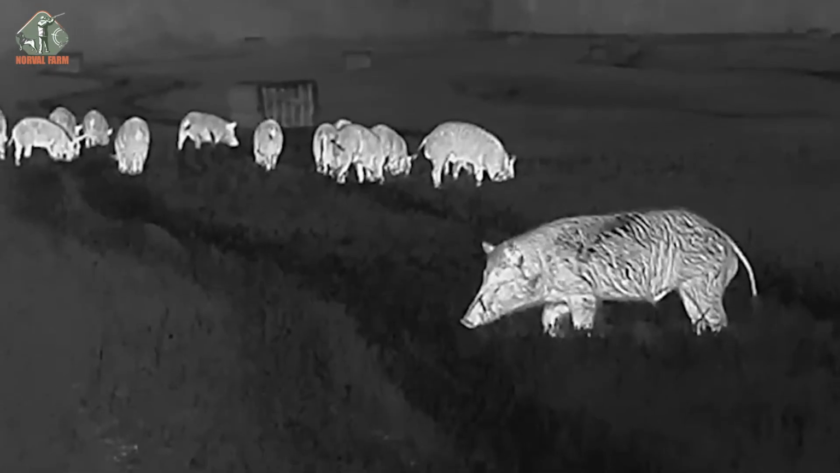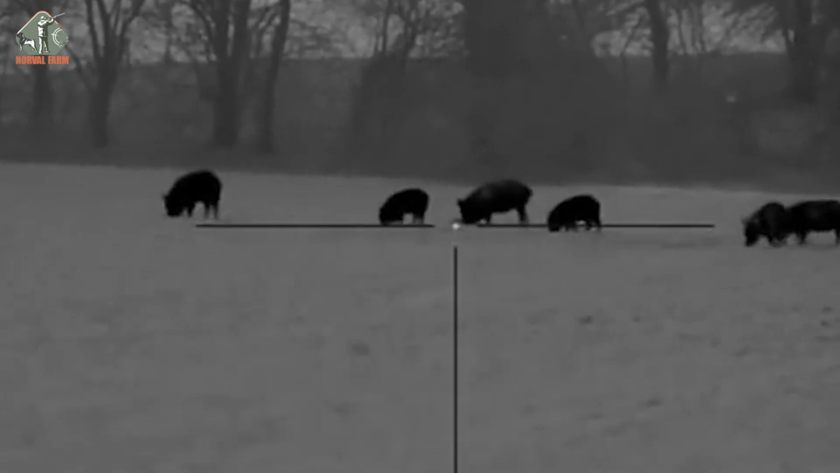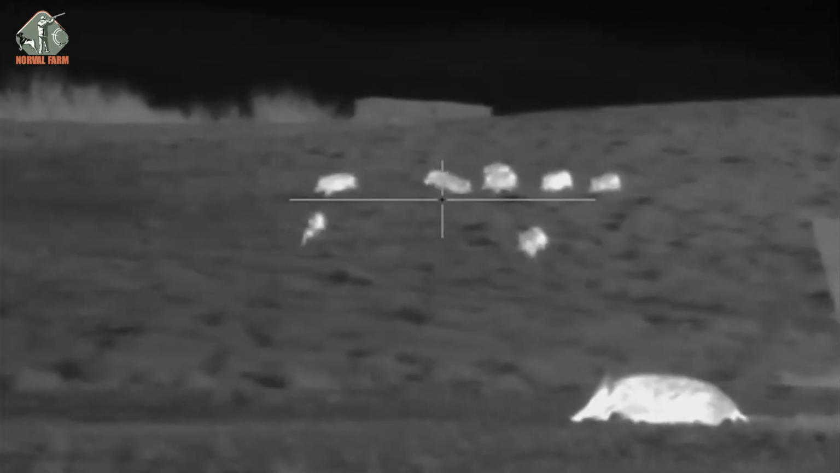Yet on the way home, we couldn't help but stop. An overwhelming number of boars had taken over a freshly seeded field. Gunshots echoed through the night as boar after boar fell from well-placed shots. For us, seasoned in the war against wild boars, hunting isn't just about protecting crops, it's an unquenchable passion.